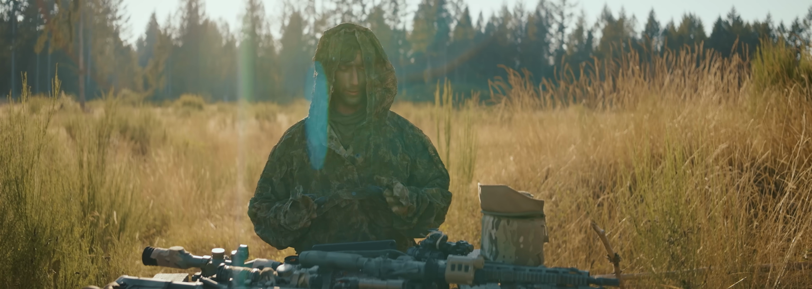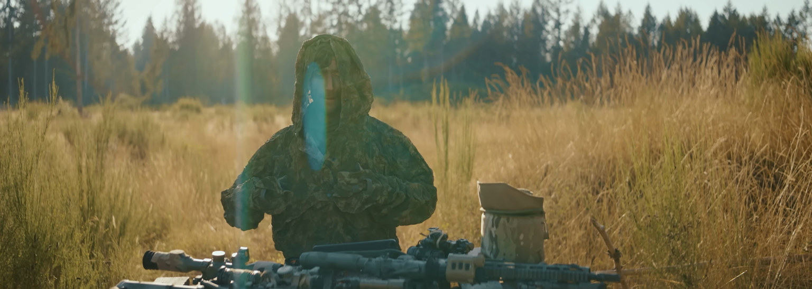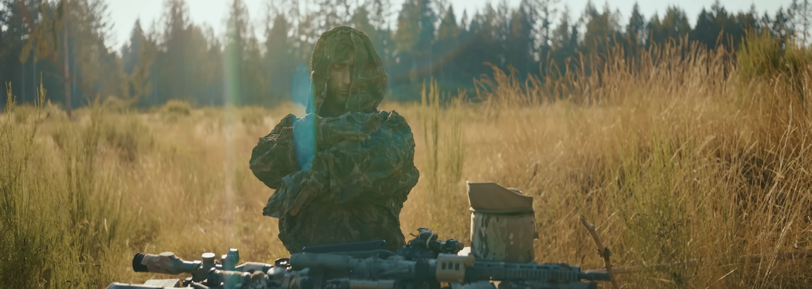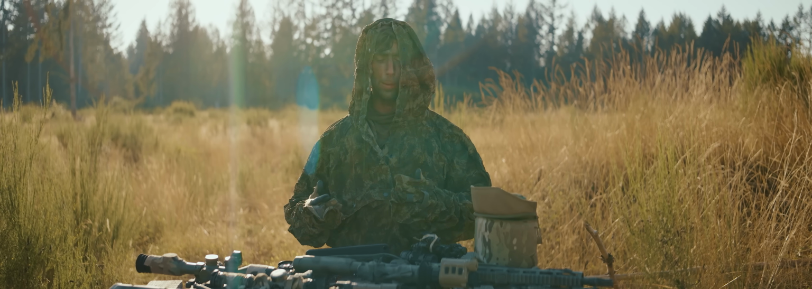So right now I have on the Fibertex suit right here. So there's many different types. This is the one where it's a 2-piece suit, where it's a top and a bottom. The other ones are the cloaks. They all work equally well. And what they're doing is, if you notice, there's a lot of creases, and that's actually on purpose all over the uniform. That's to create space.